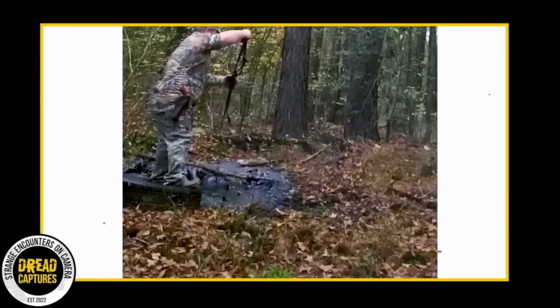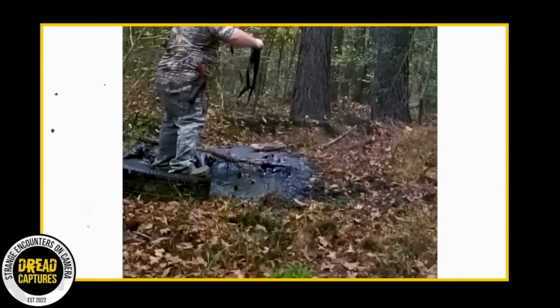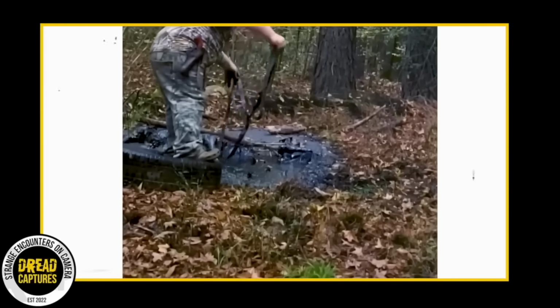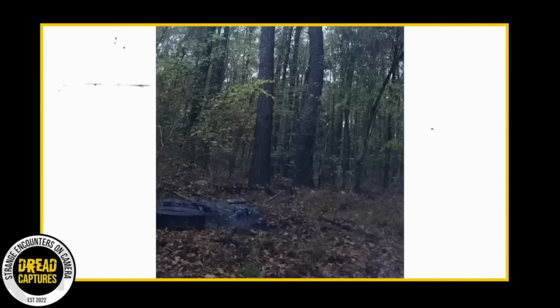As he works to get him out, the pig is exhausted, on the verge of drowning in the thick oil. The hunter finds a stick and is trying to use some leverage to get him out. The hunter can be heard encouraging the hog, "Come on, buddy, help me out here," as the hunter refuses to give up.